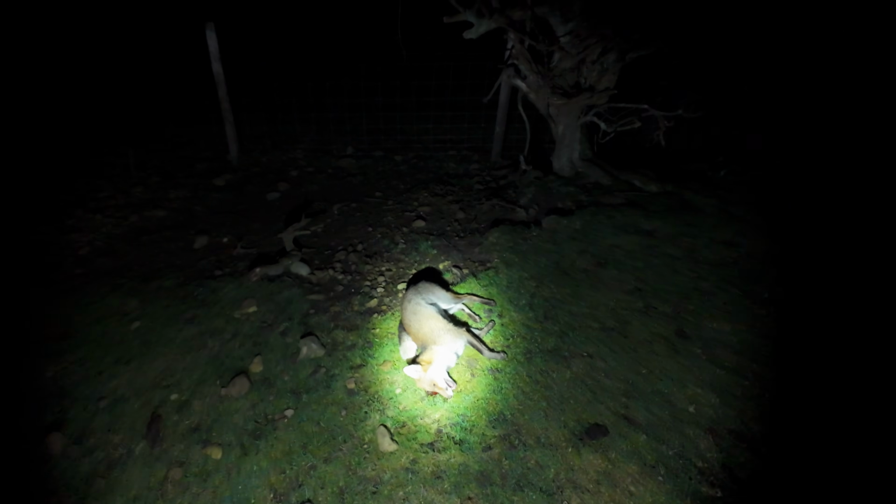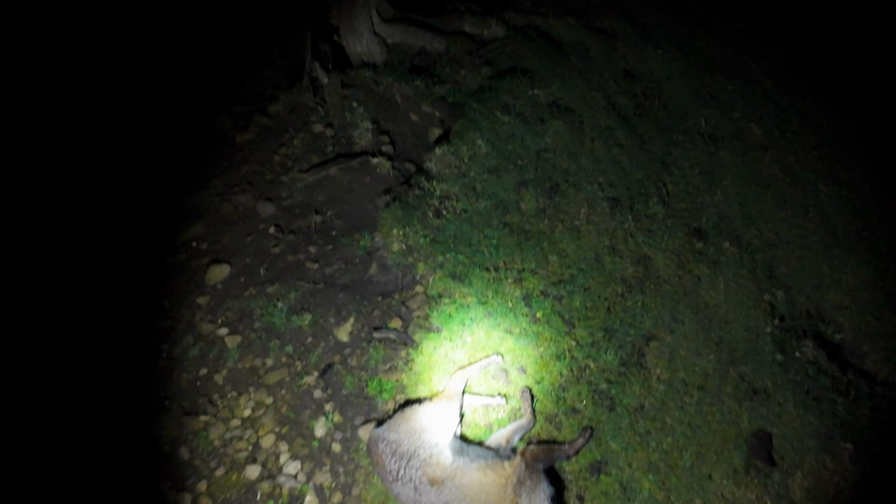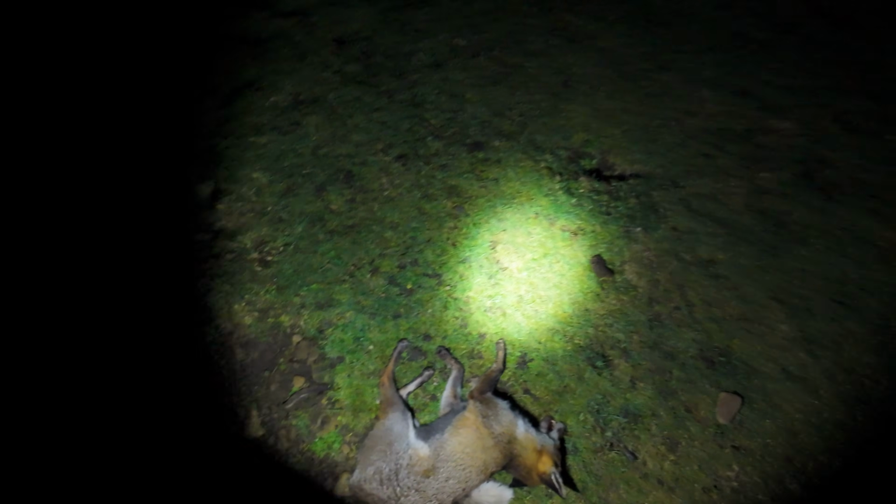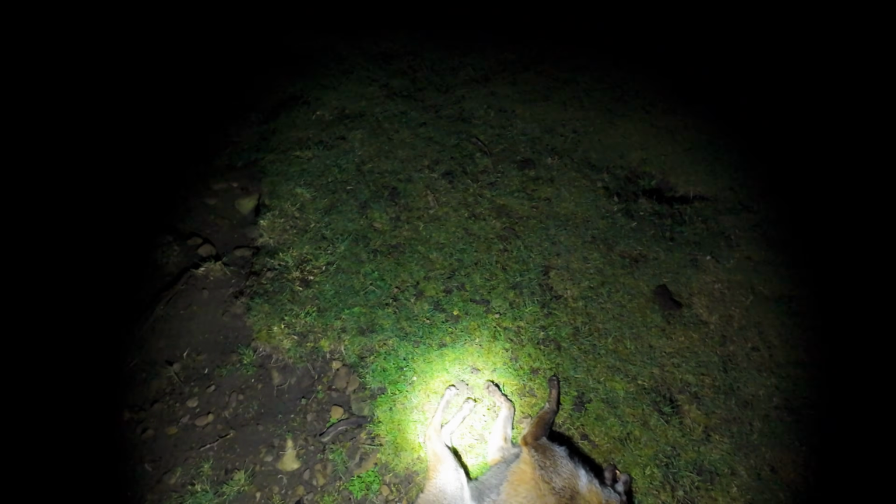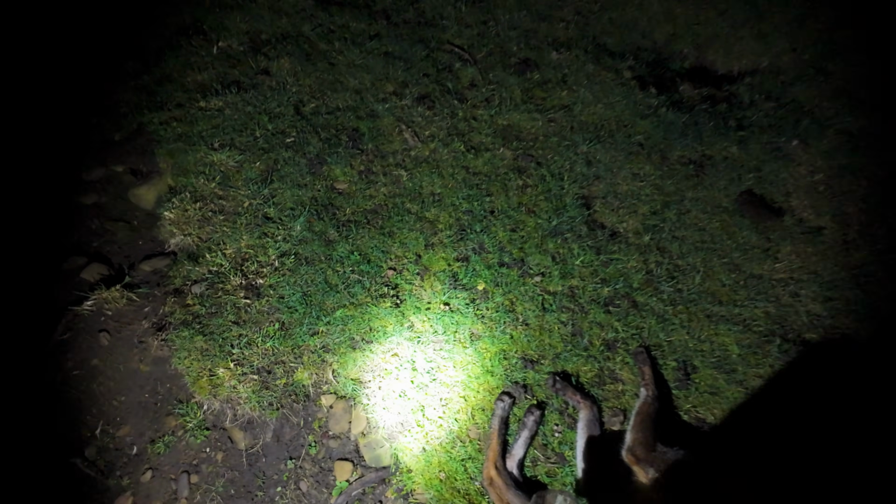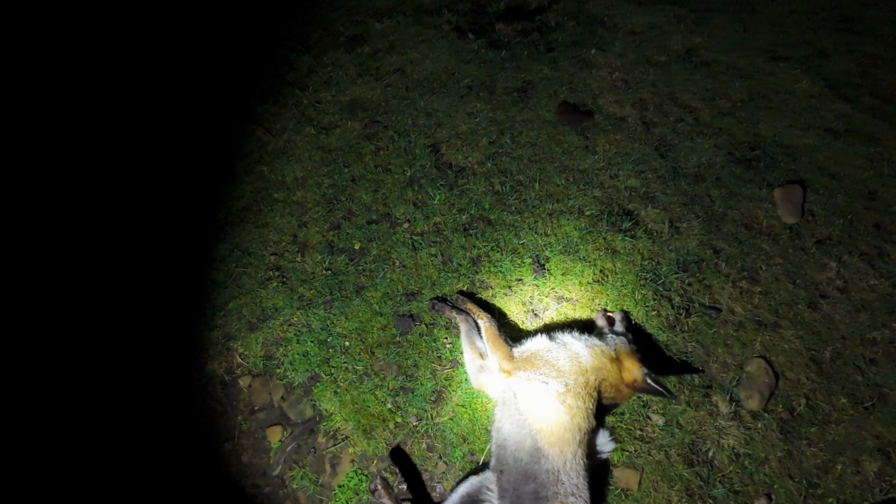I'm reckoning that's probably a dog. So let's have a look. Yep, dog. So then my next guess is the other one's going to be a vixen.